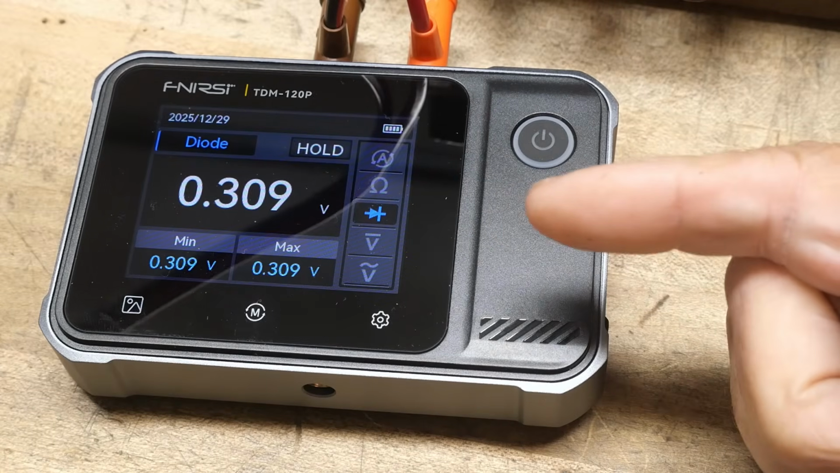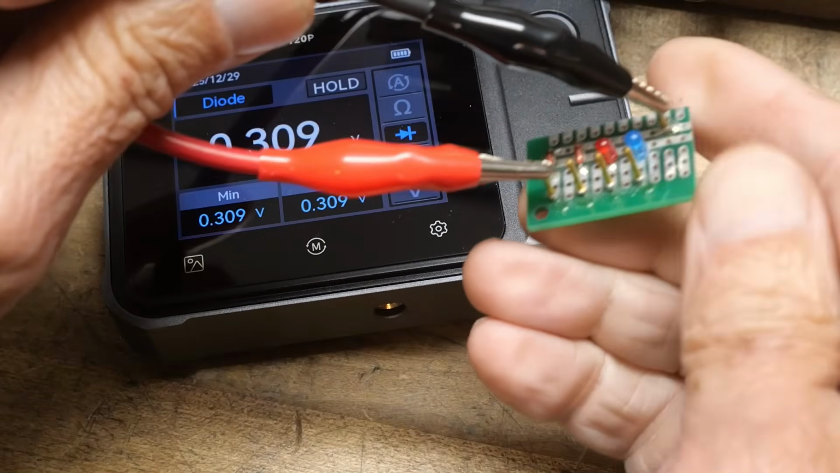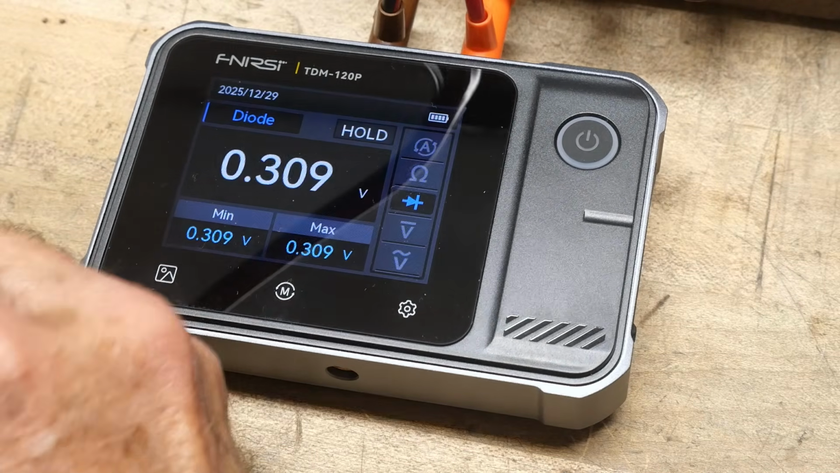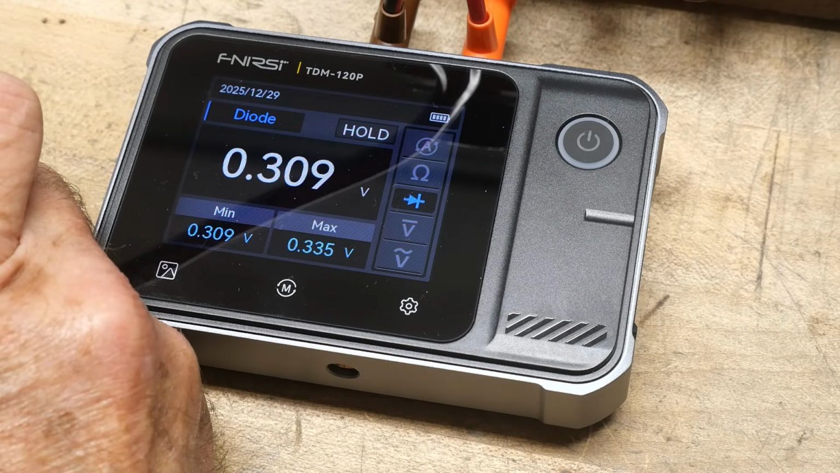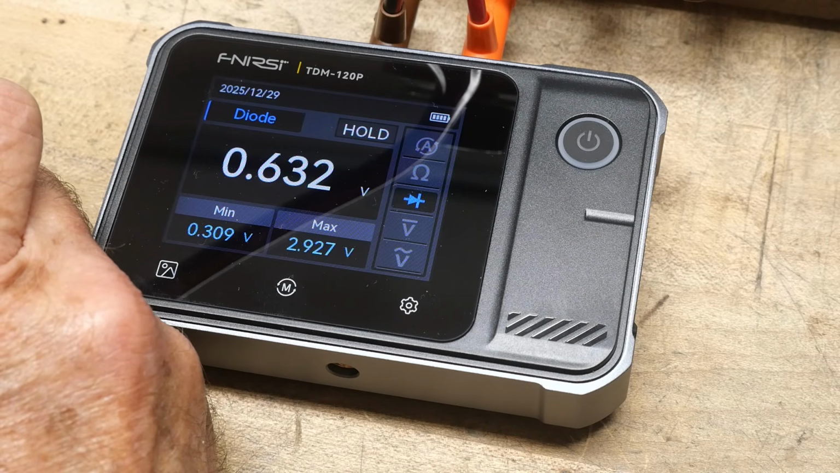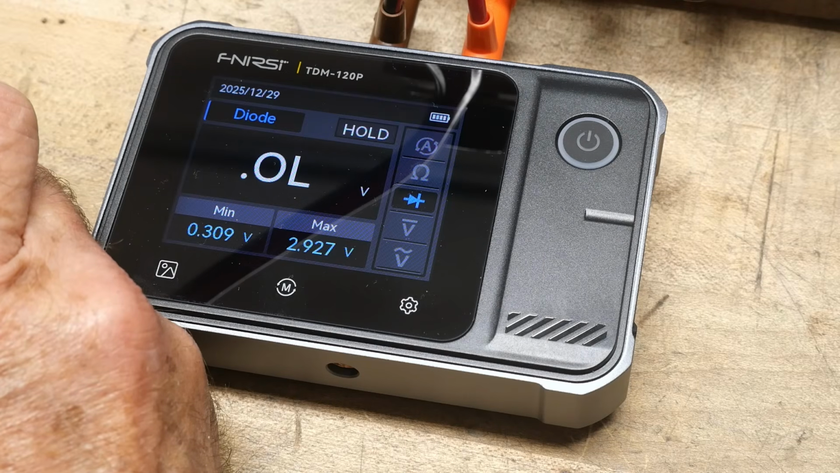Okay, we're going to check some diodes now. I have my little diode test board here. I have different types of diodes. So this is a Schottky diode. This is a silicon diode, 0.6 volts. Here's an LED, 2.2 volts. And here is a blue LED, 2.5 volts.